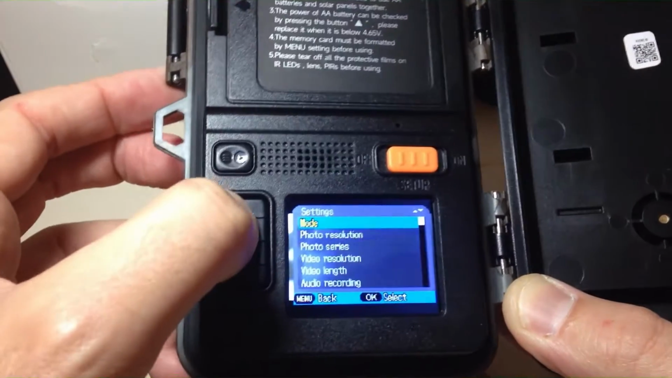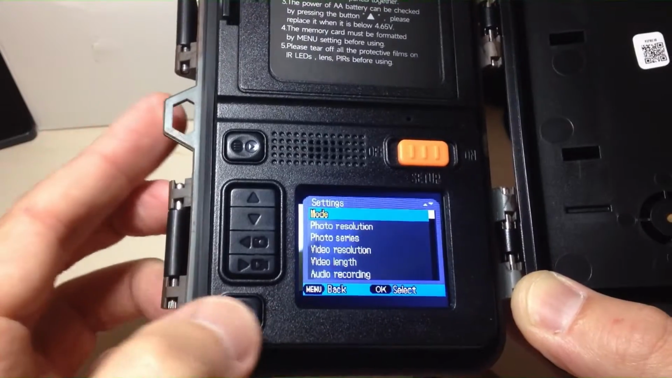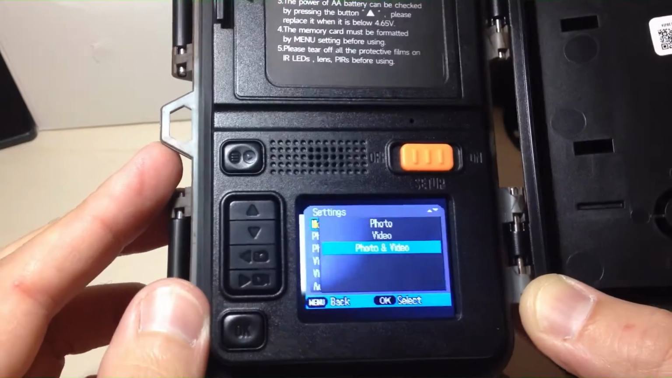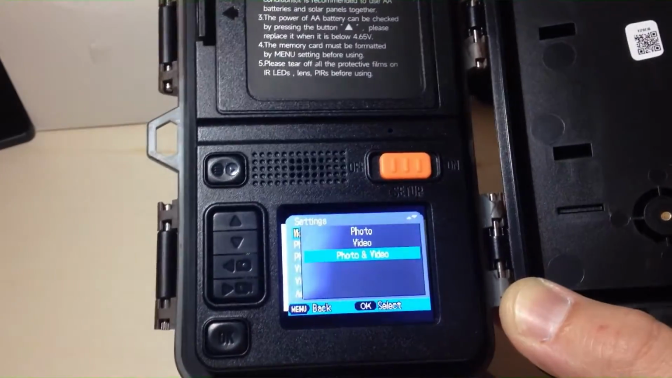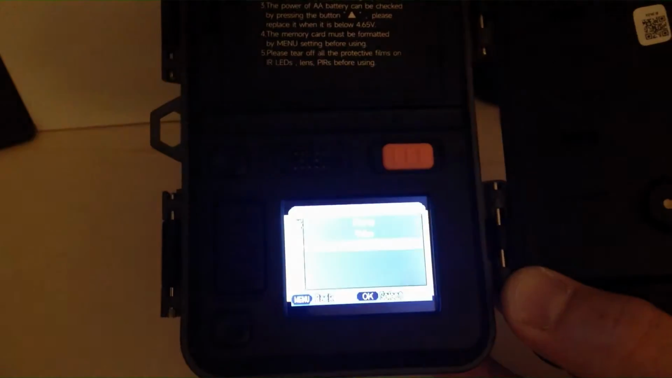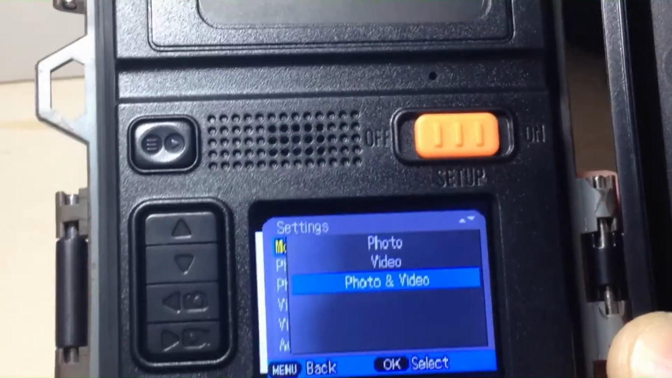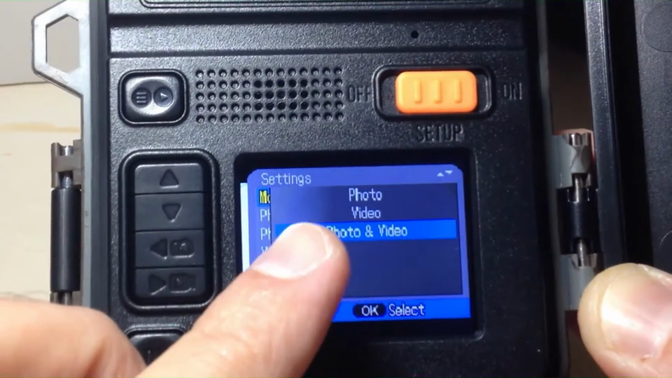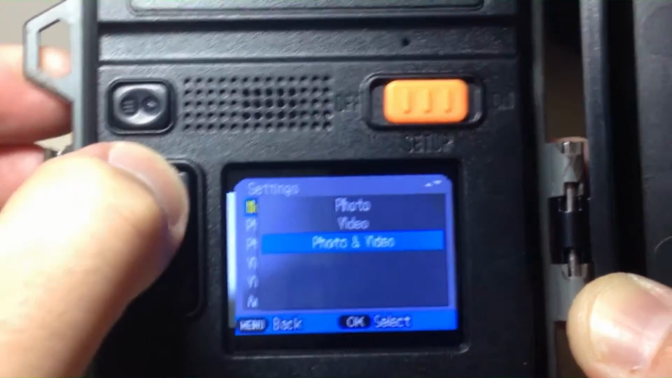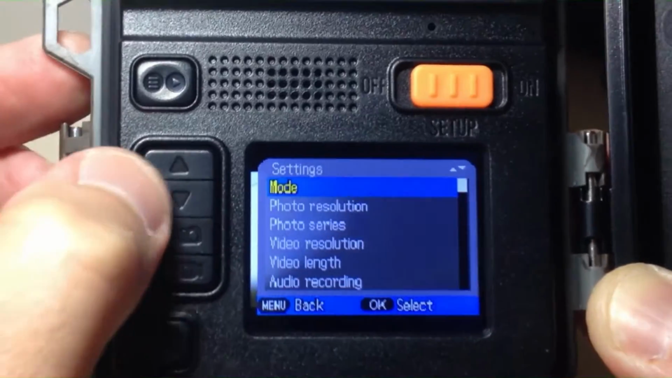You're simply going to use the up or down buttons to go to whatever setting you want to adjust. When you want to adjust it, you simply press OK while you're on it. It'll take you into your options for that camera. So I'm going to go ahead. Let me see if I can get you a better view. Let me zoom in. How's that? So photo, video, or photo and video whenever the camera gets triggered, and then you're simply just going to use the arrows, set it to whatever you want, press OK.